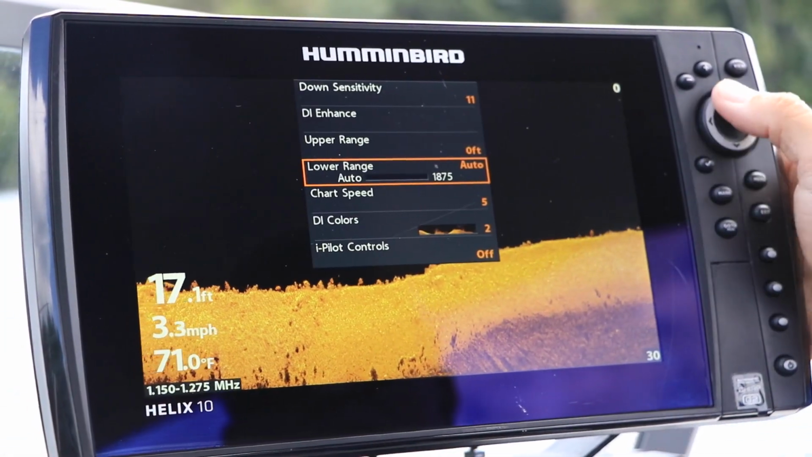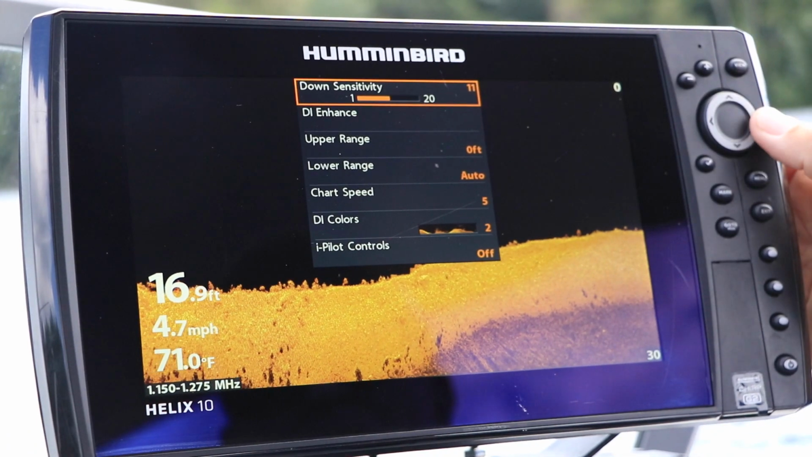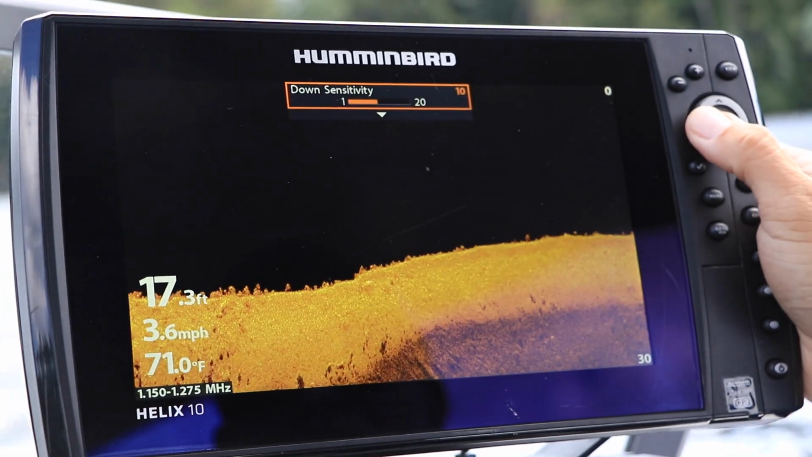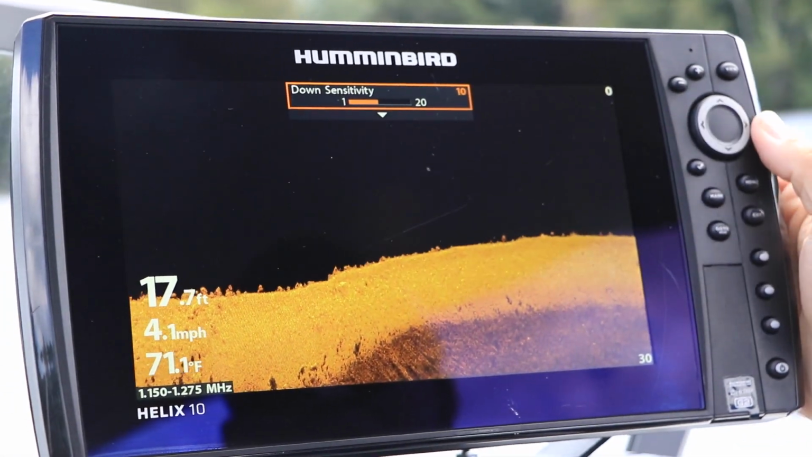Select Down Sensitivity from the Down Imaging Express menu using the up and down arrow keys, and adjust down sensitivity on a scale of 1 to 20 using the left and right arrow keys.